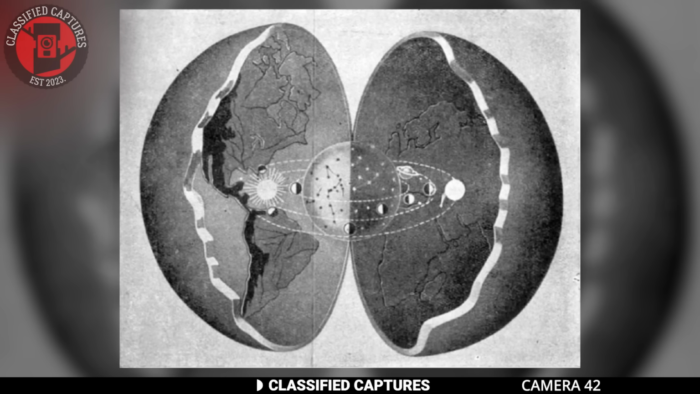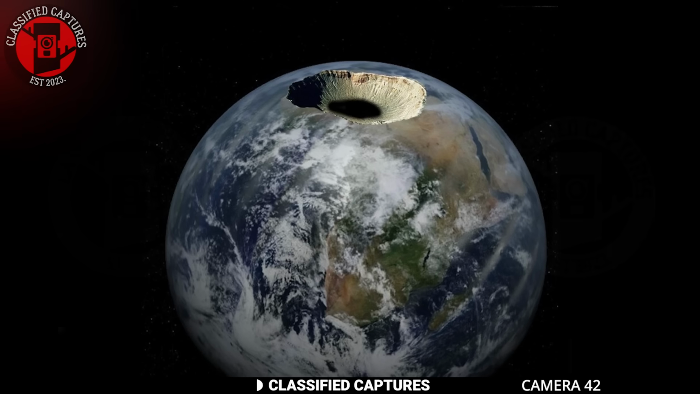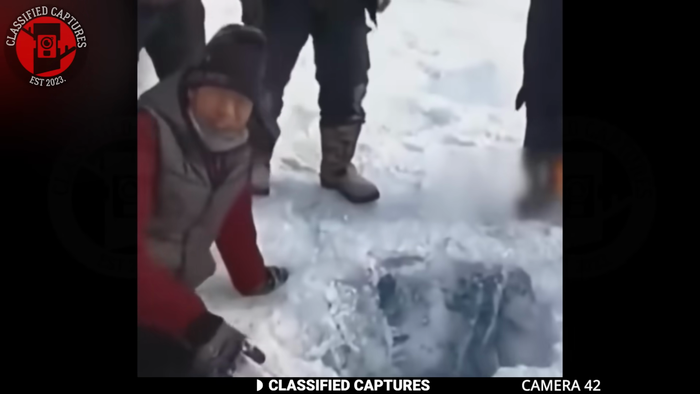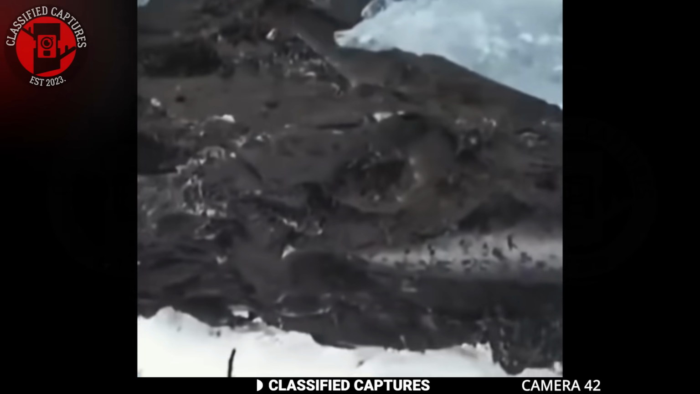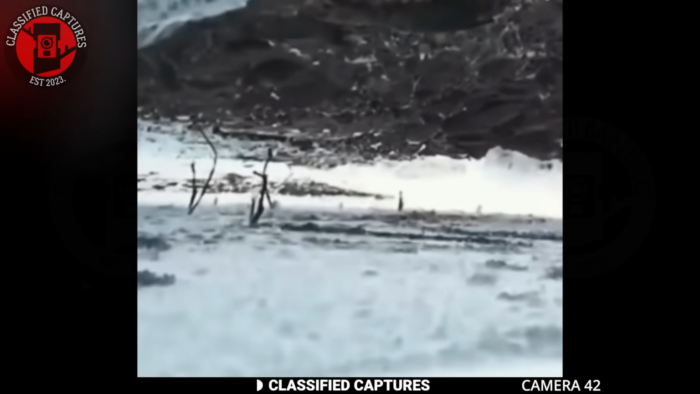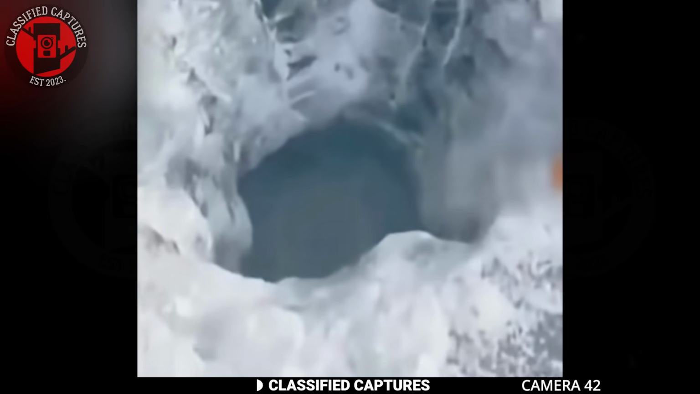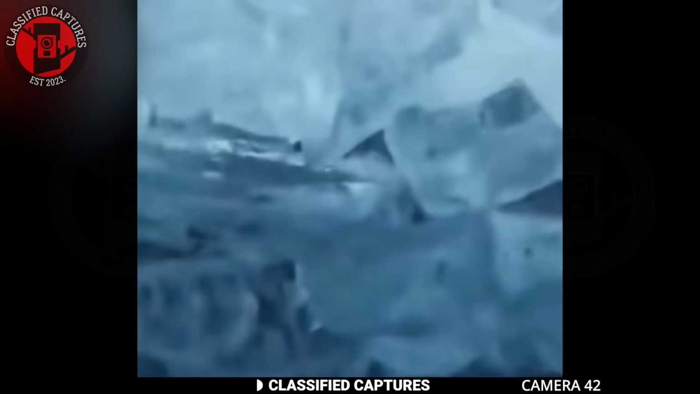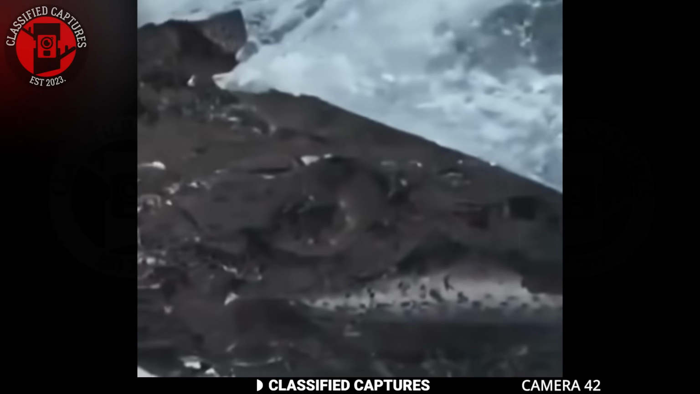You know those conspiracies of there being another world within our world? The age-old tale of a hollow earth? Well, these guys found something that might just prove that theory. On one of their expeditions, these individuals stumbled upon a strange hole in the ice. Out of curiosity, they took out a camera and lowered it into the hole to look inside. What they found was far beyond their own imaginations.